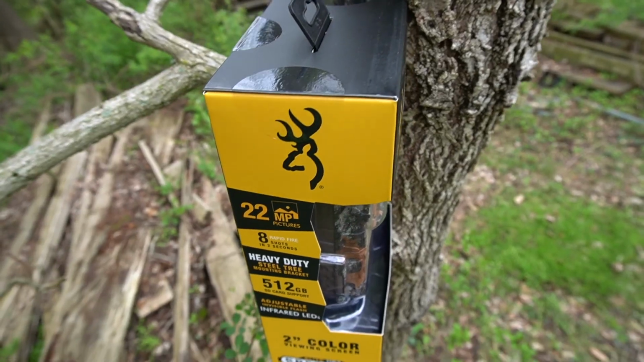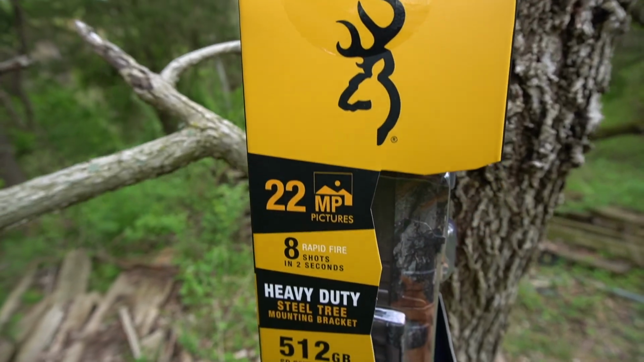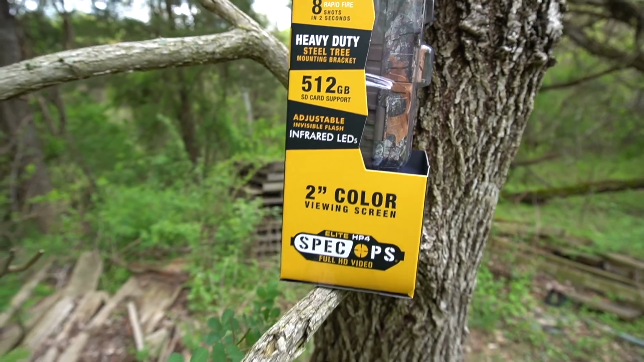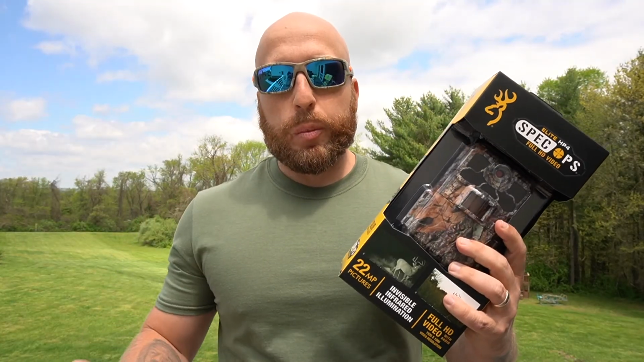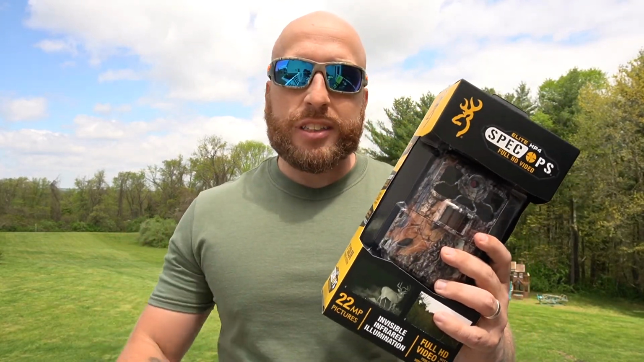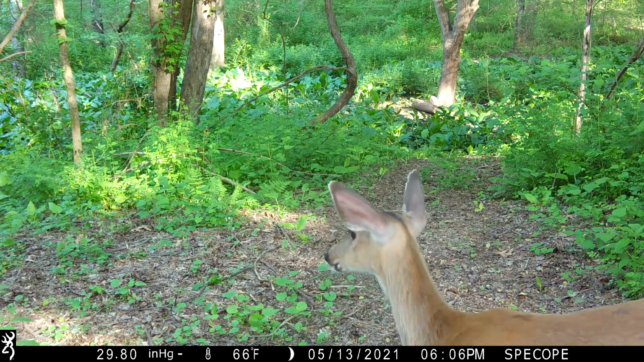What we're going to do, we're going to go inside, unbox this camera. I'll show you guys how to set it up. We're going to run it on picture mode and video mode. I know you guys that already know how, you're not going to really want to watch that, but I do it for beginners and people that are new to these cameras. That's another thing with the Brownings. They're so easy to set up. It doesn't take a lot to figure these things out.